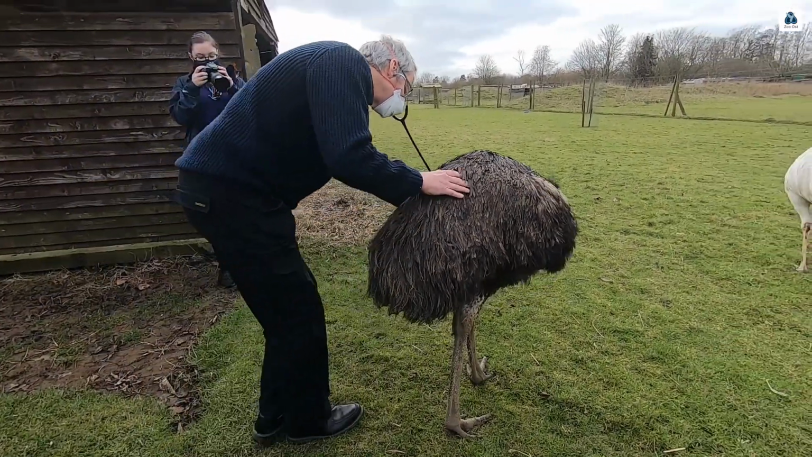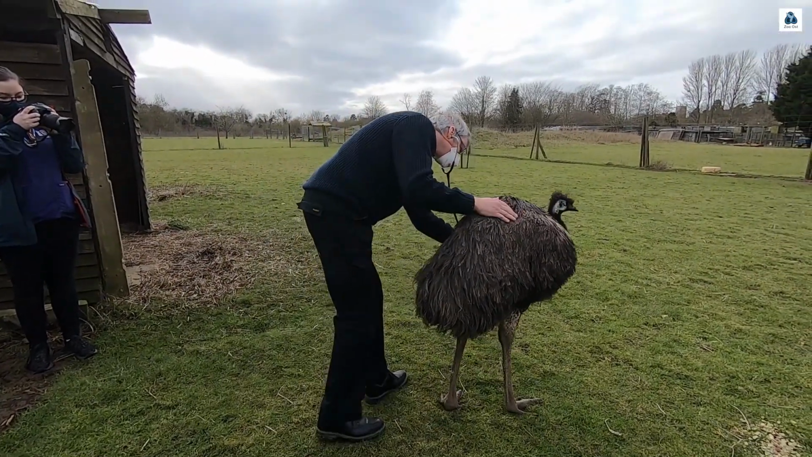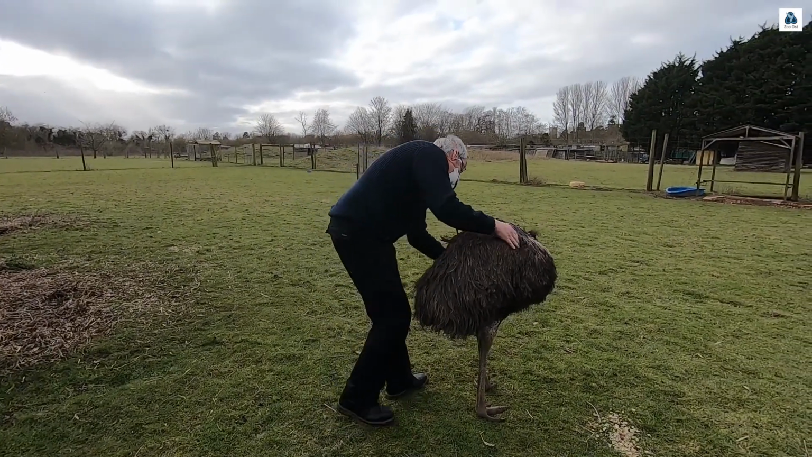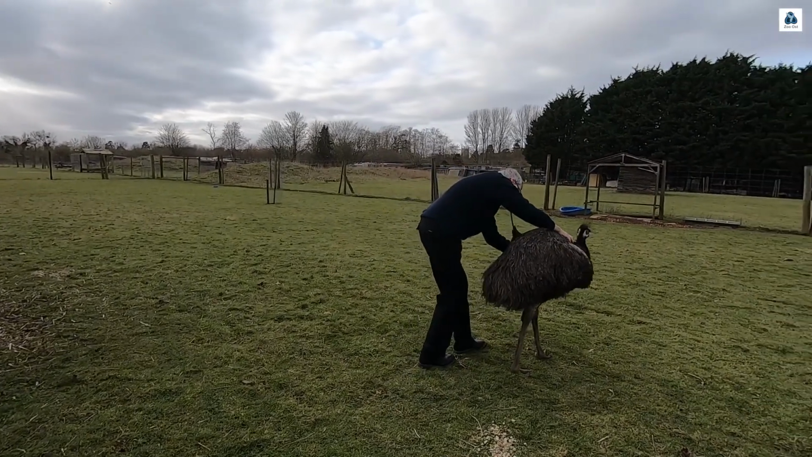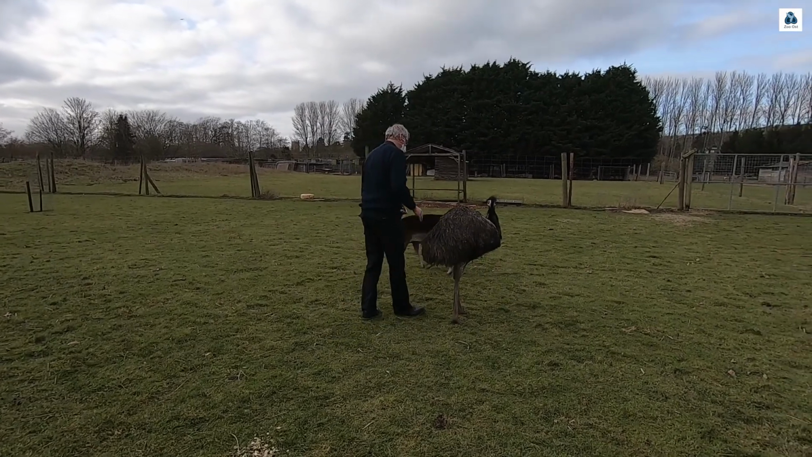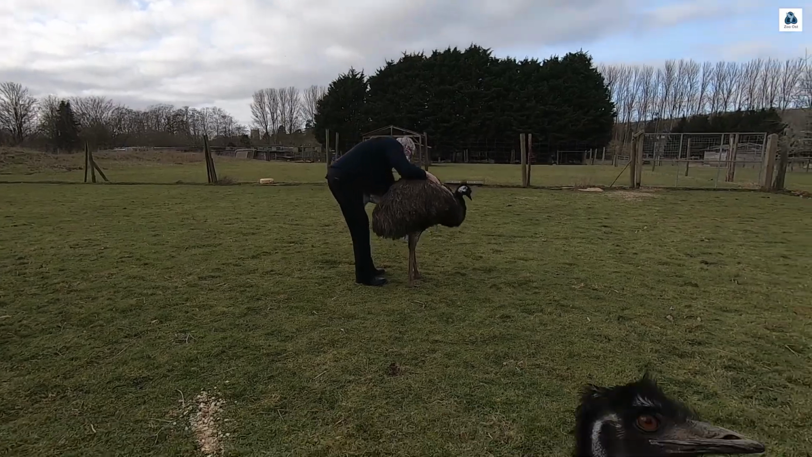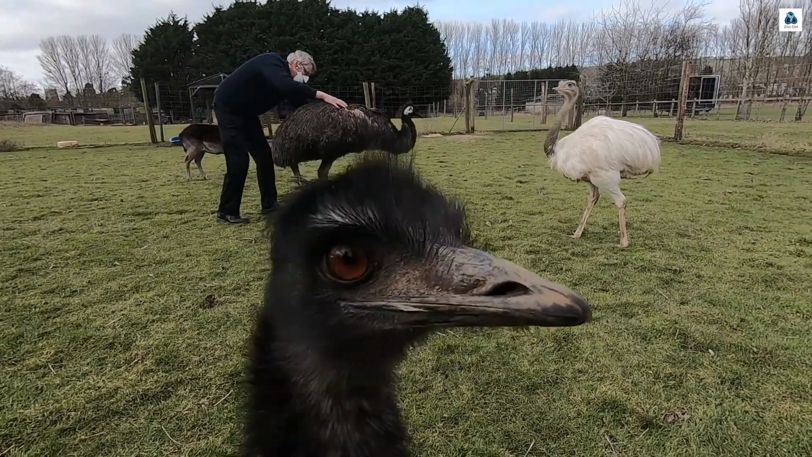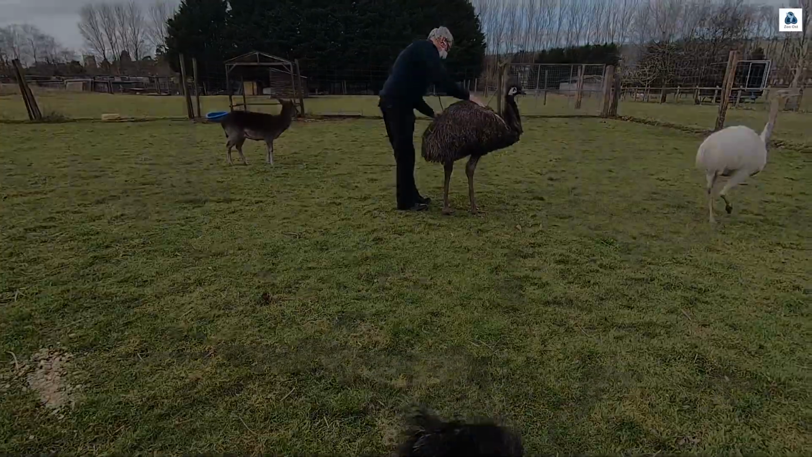And Tim just wants to listen to her heart, make sure everything's okay before he does the injectable part of the treatment program. And you can see this is very much an integrated approach, where we're blending osteopathy with standard veterinary care. And Bobby obviously keeping an eye on things, and you can also see a South American rhea there as well. And these are all discarded pets.